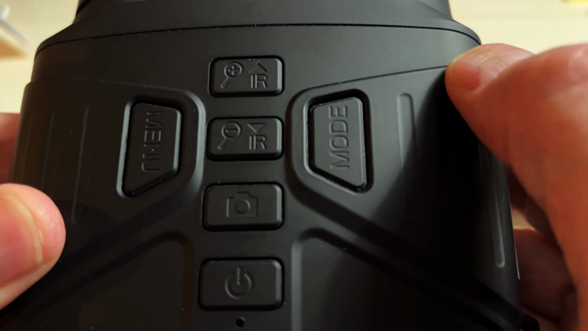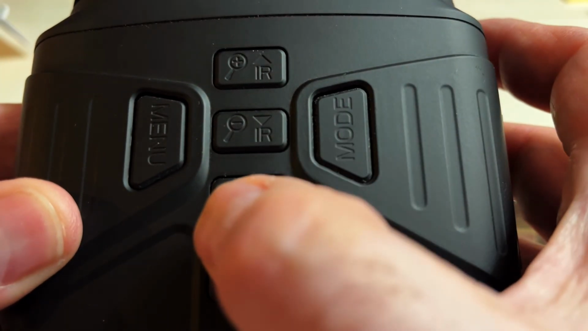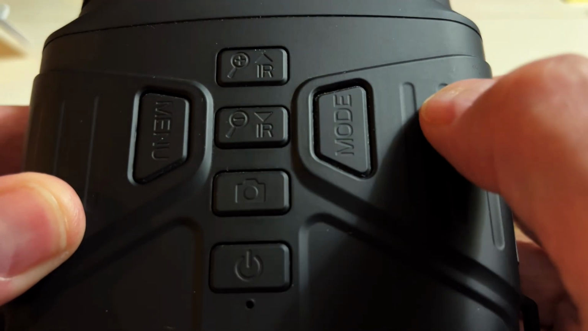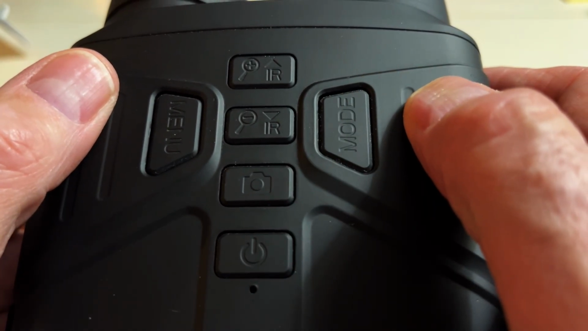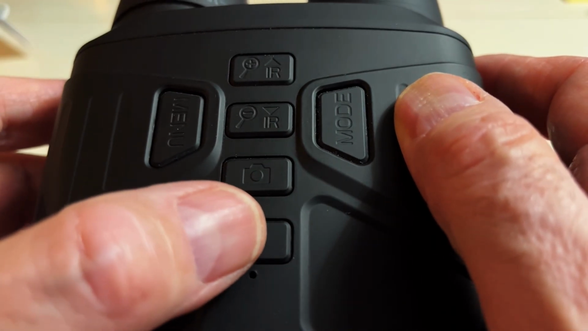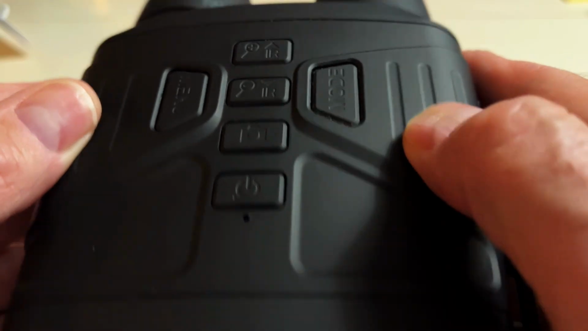This top button increases the sensitivity of the infrared sensor. This button decreases it. This turns the video on or off or takes a picture. This is your power button. This is your menu button. And this is your mode button. And I'll show you how these work a little bit here. Now, to turn the goggles on, you just hit the power button, hold it for about 4 seconds, and you get this screen here.